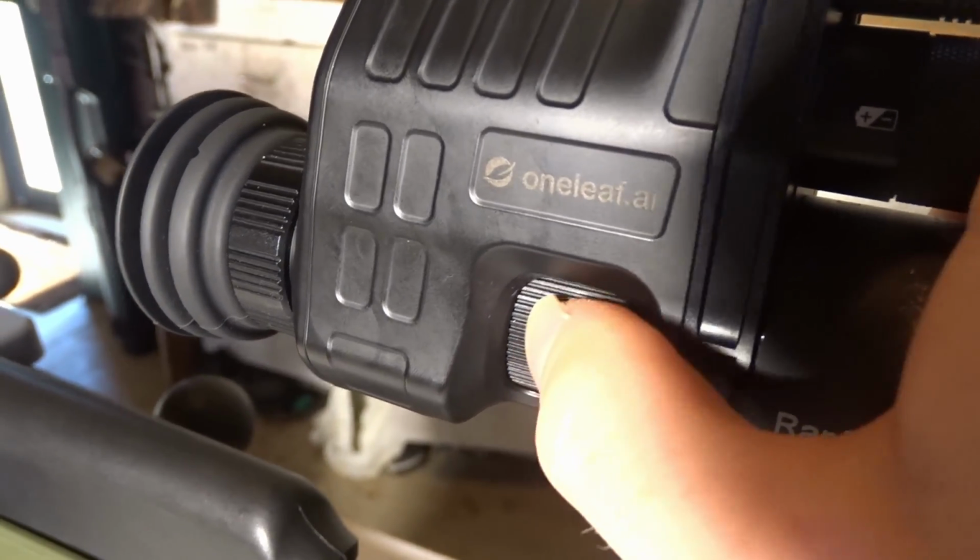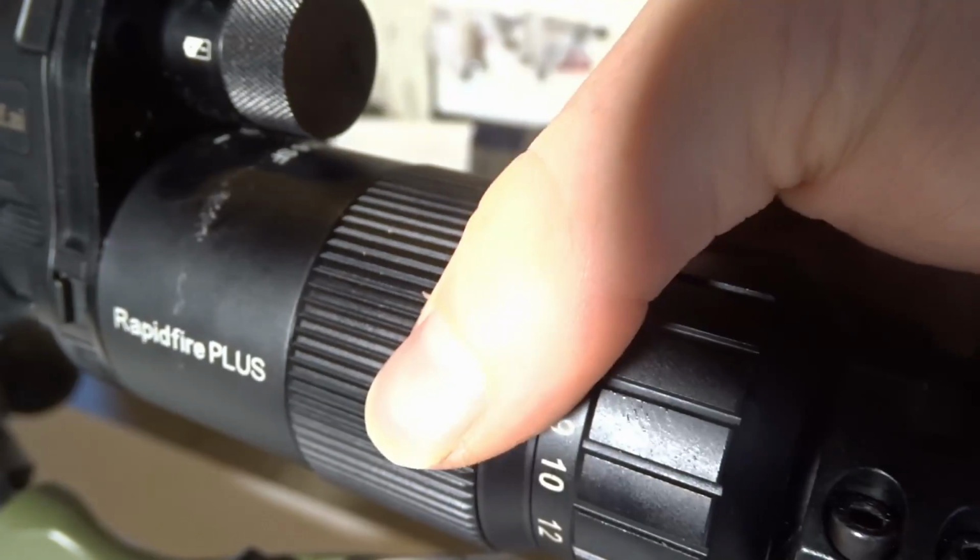G'day guys, Future Sam here. I just want to interject your regularly scheduled program to say I actually emailed OneLeaf about the focusing issue I was having, and turns out I was just doing it wrong. So I went and had a look again, and basically you've got the focus on the NV100, the night vision itself, and then you've got the scope focus.